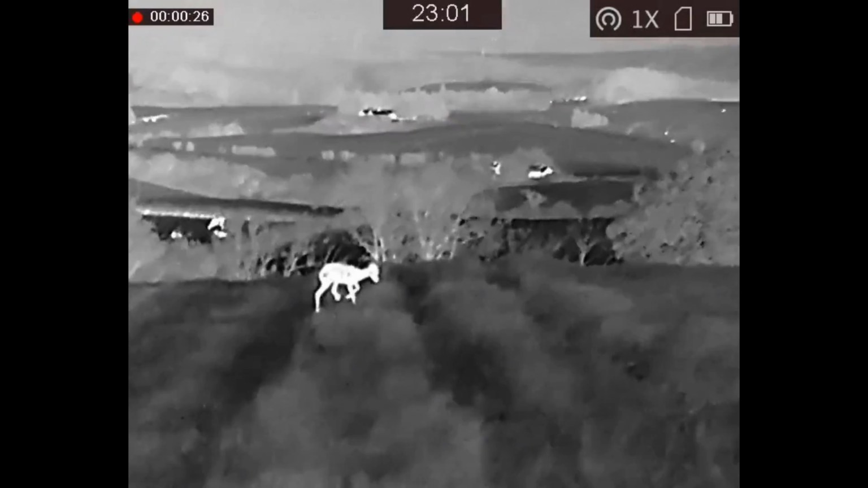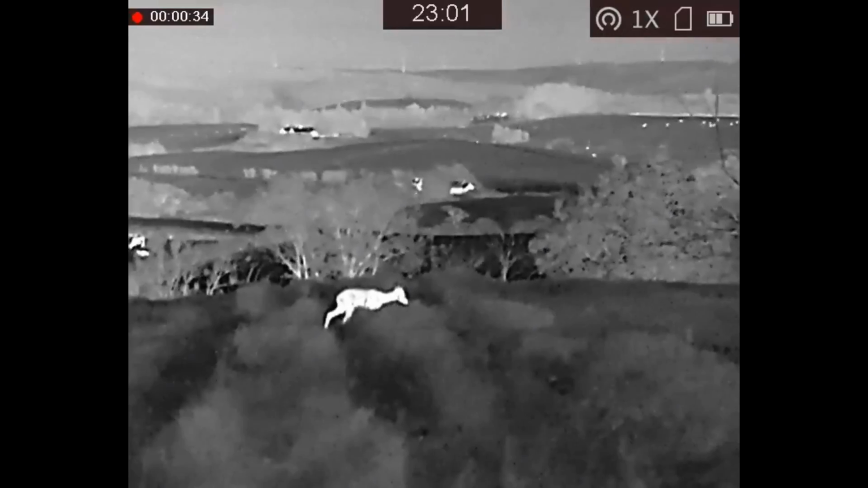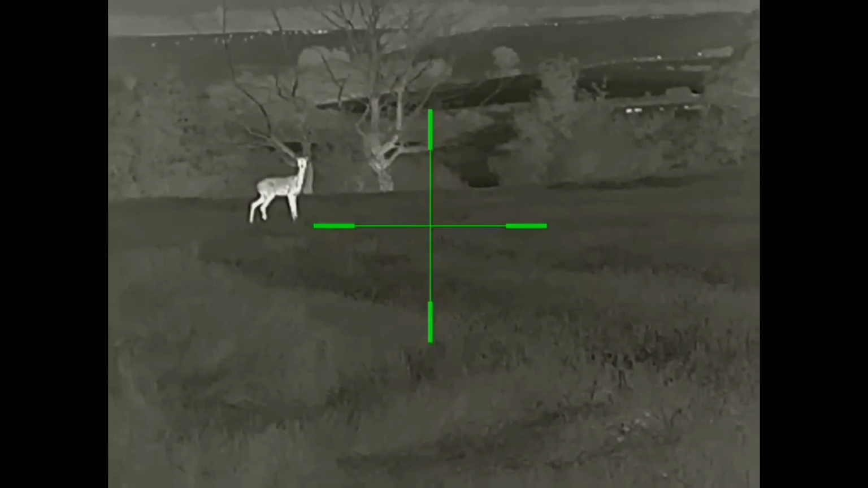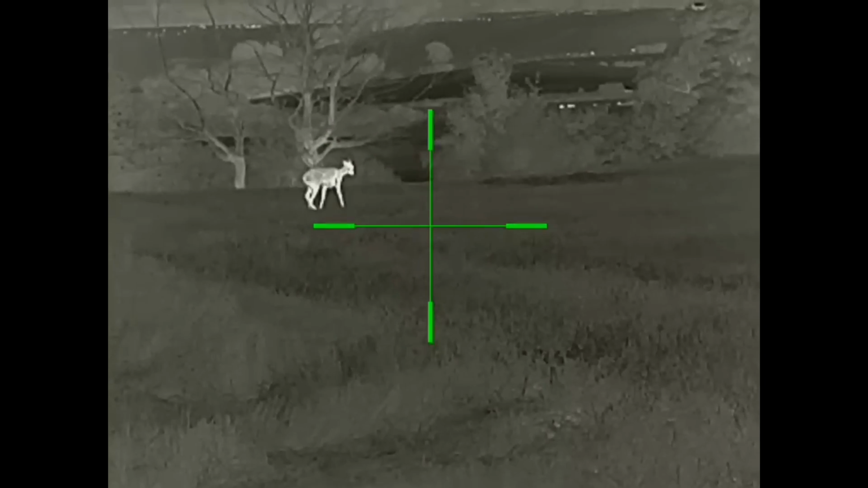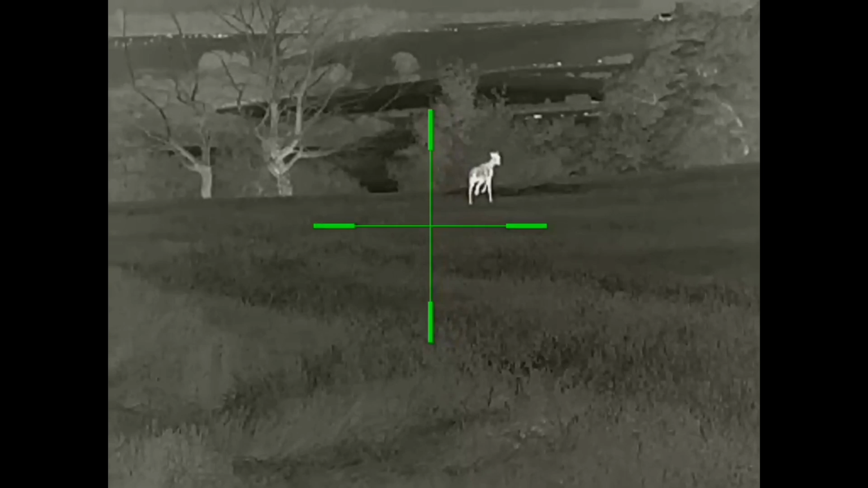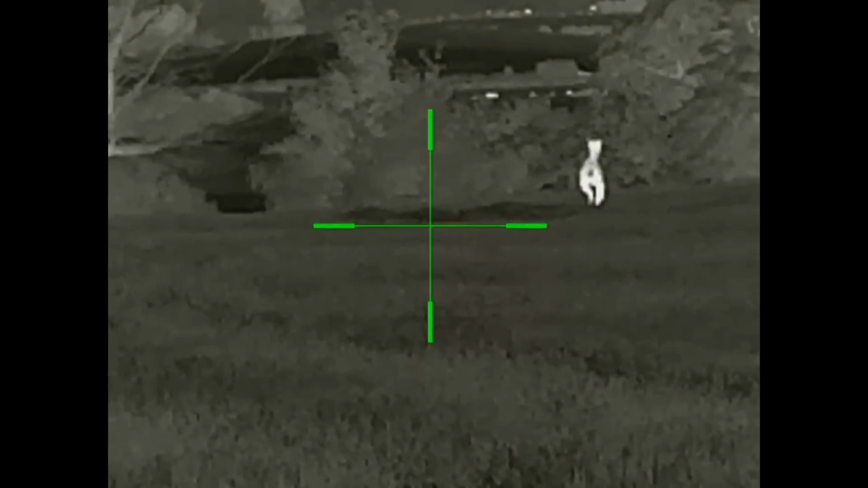On the way down to recover both foxes, I spotted this roe doe through the Gryphon, and I could see clearly one of its back legs wasn't in a good way. So I moved on to the TL35 tube for a closer look, and was able to identify the back right leg there and it isn't in good shape. So I've informed the farmer, and he'll keep an eye on her. He knows all the deer in his ground, so no doubt he'll be able to keep an eye on her, and hopefully she'll recover.